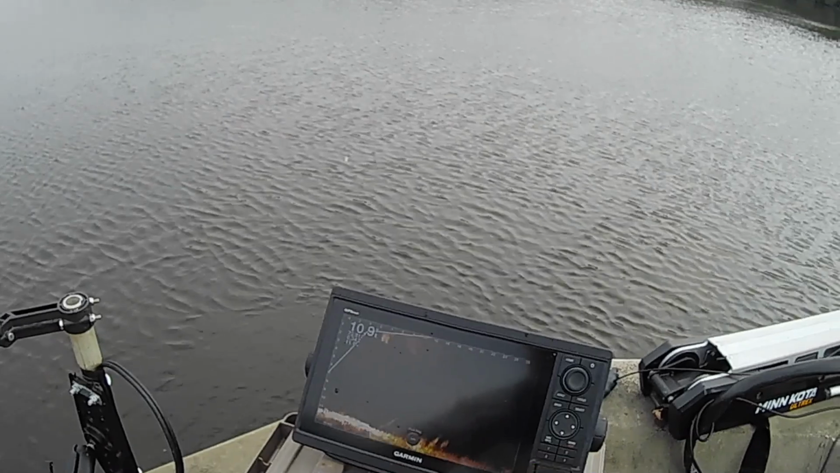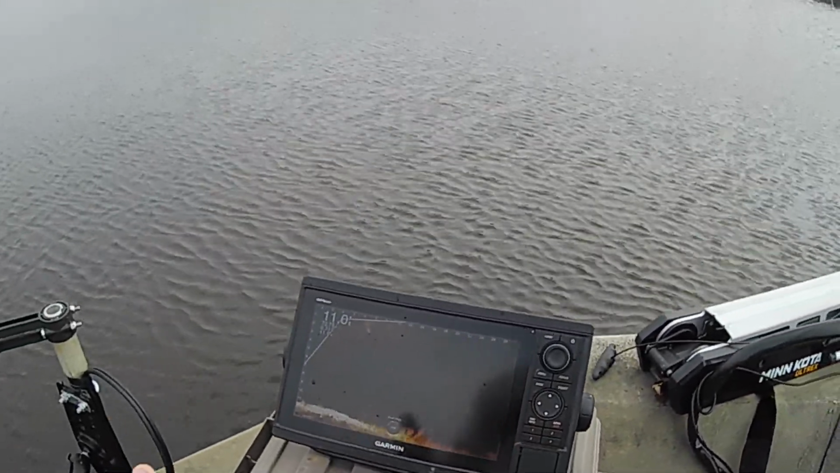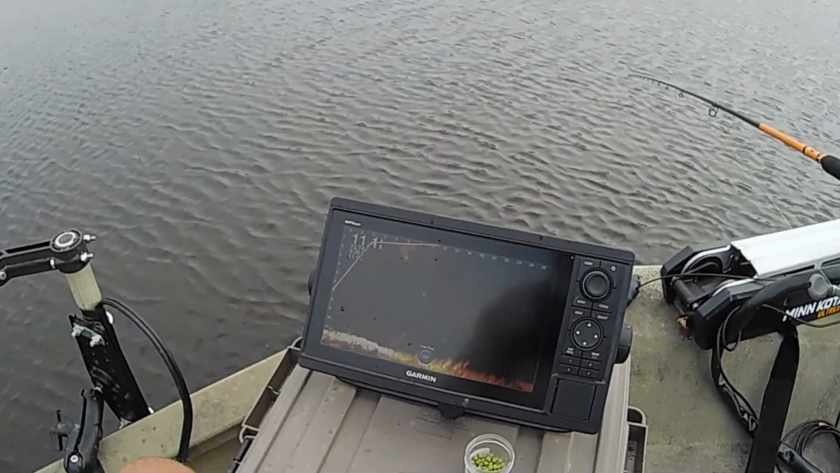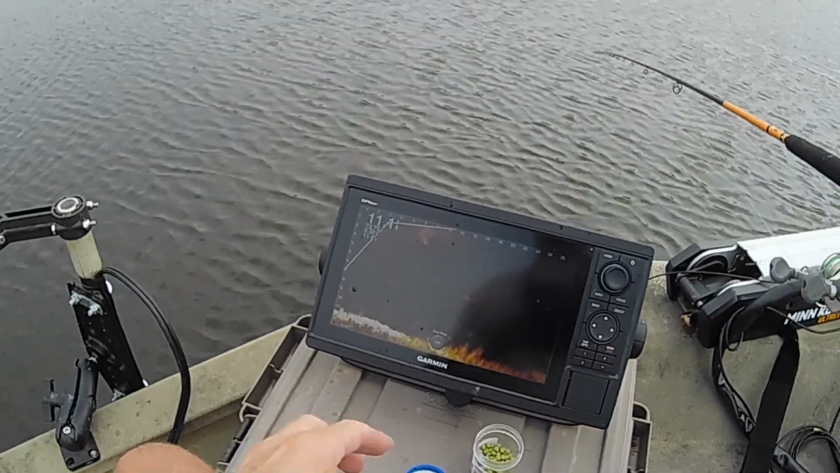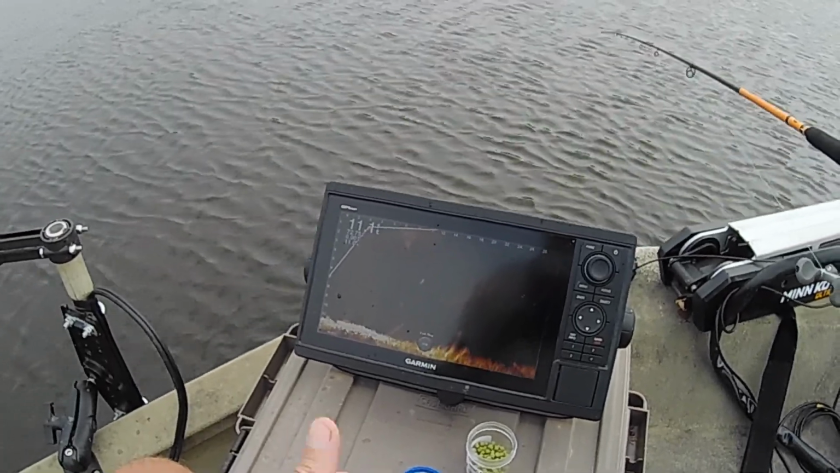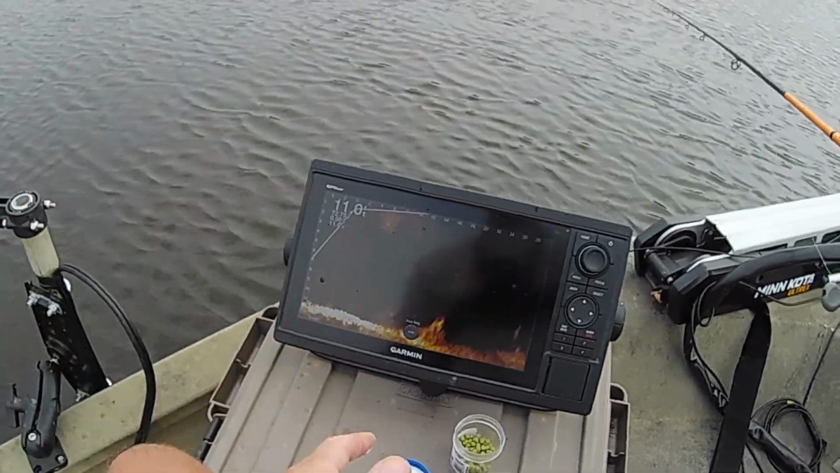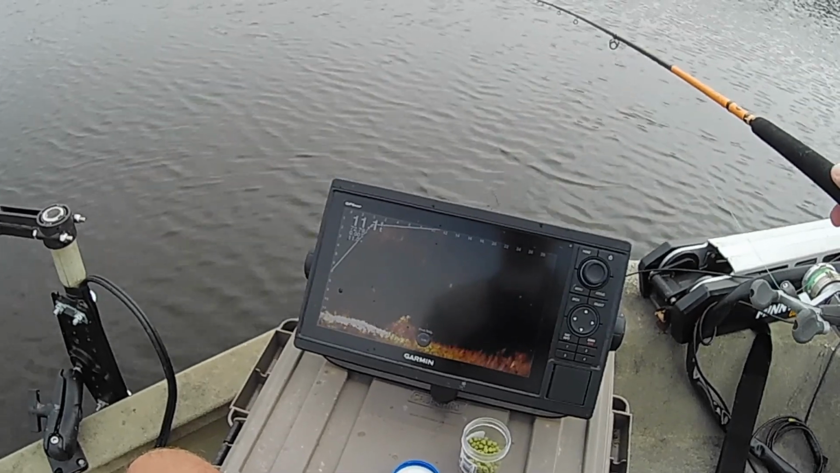I ain't even reeling. I'm just setting it out there at the depth of this pole. This pole's 12 foot long, and I got it hanging down about the depth of the rod, just kind of using it up and down. And I drifted off my place because I was fooling around with that last one. Those 3 fish there came off of a stump.